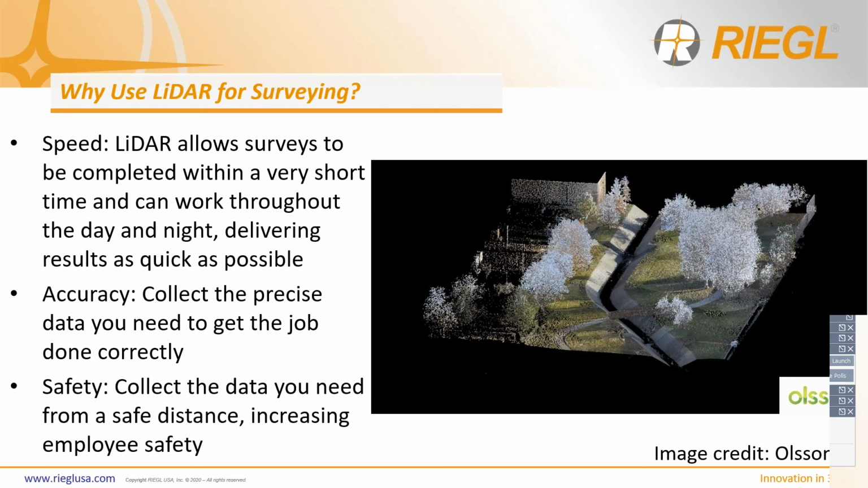So with LiDAR, you can actually collect the data that you need from a safe distance, check it out while you're still in the field to verify that you've got what you needed, and get back to the office, which helps you increase employee safety by keeping both yourself and them out of harm's way.